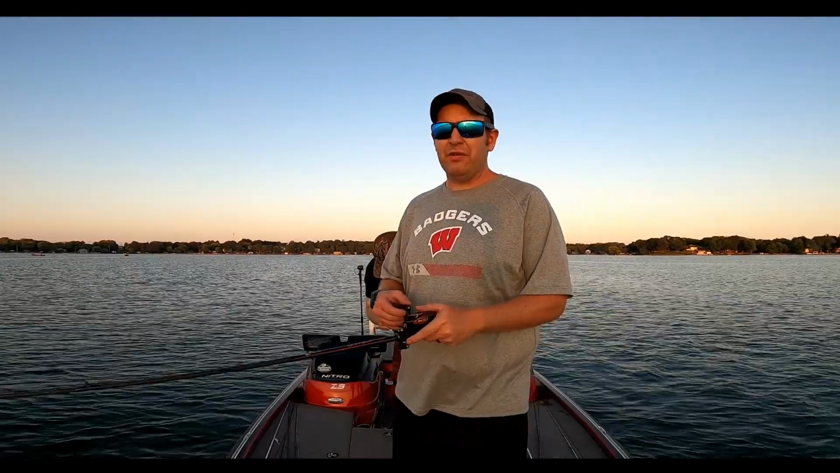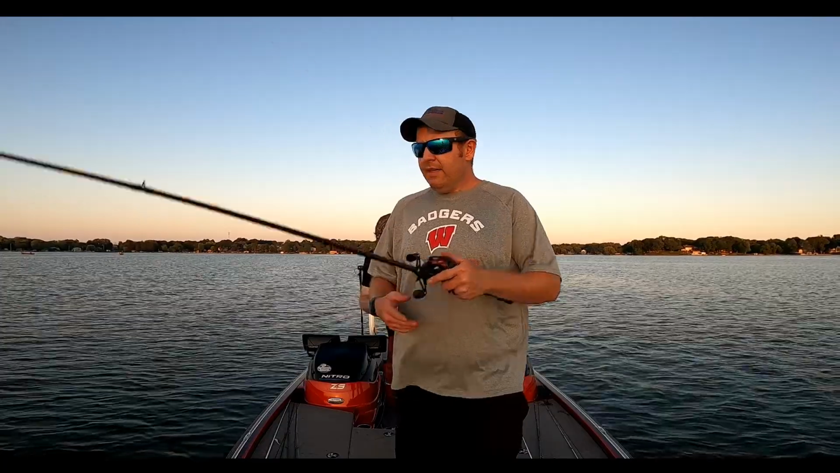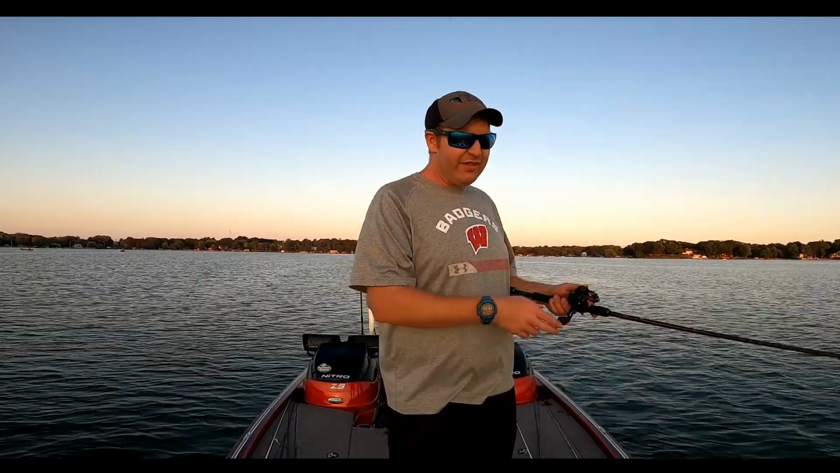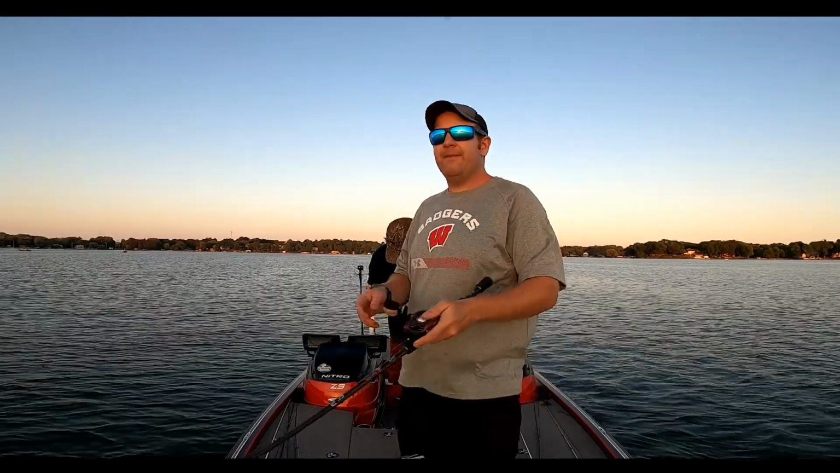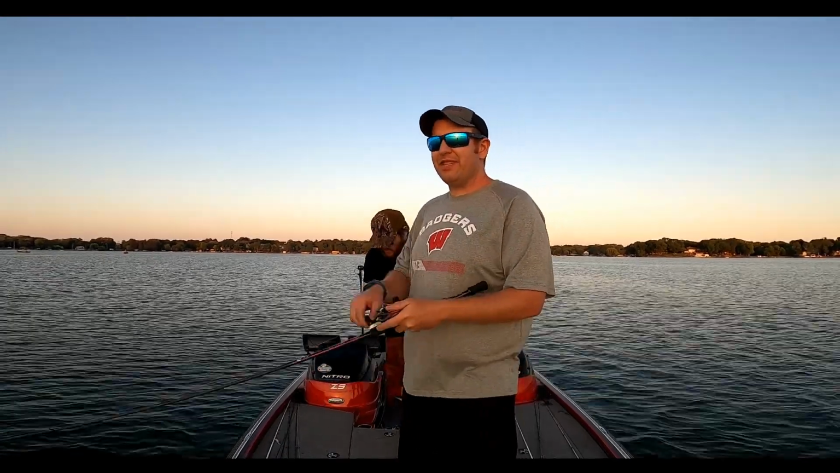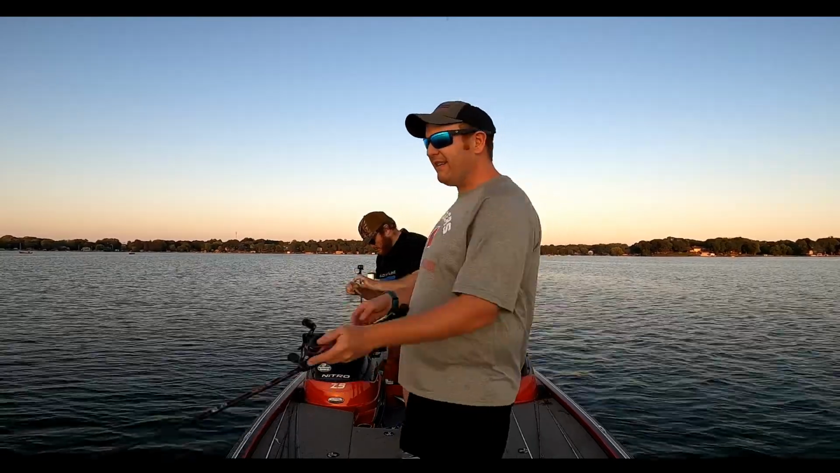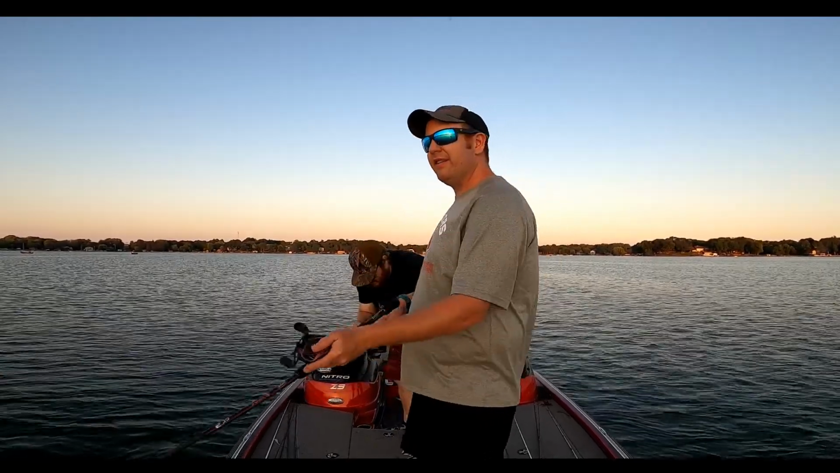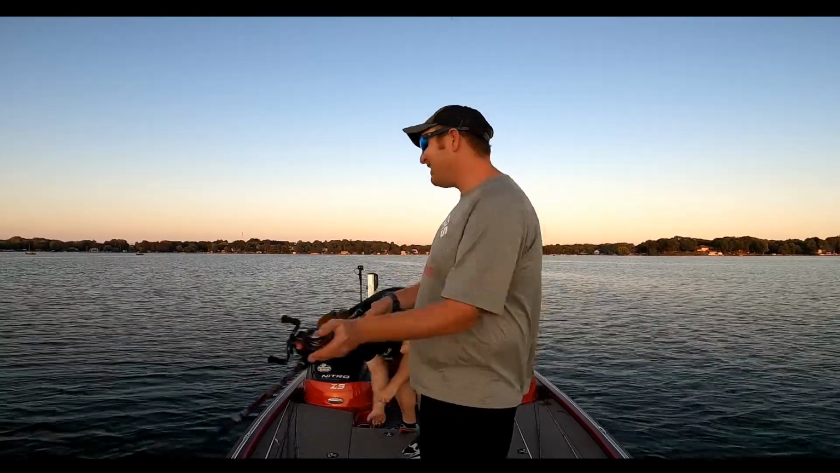This lake has been a struggle in the evening this year. We came out all last year in the evening and we were doing great, and then just for some reason this year just nothing. We came out the other morning and we were hitting them pretty good, so maybe it was just a morning bite, but this kind of helps a little bit.